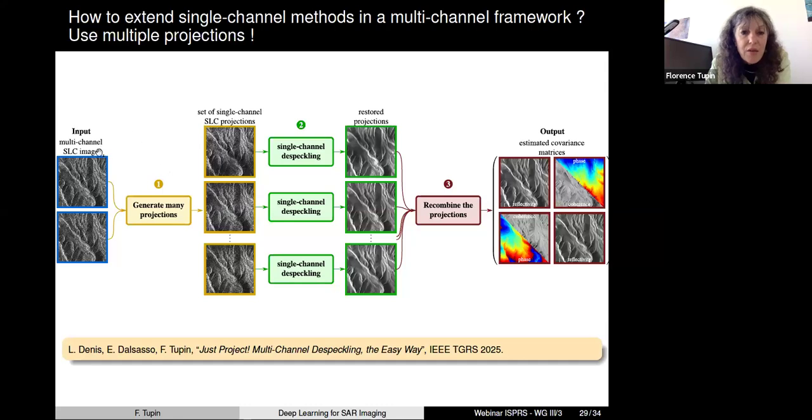Okay, so at the end, you take your single look complex channels, you do some combinations between them using some projection vectors, you do the restoration of the projection, and you have an explicit formula to recombine these projections to obtain the estimation of the covariance matrix.